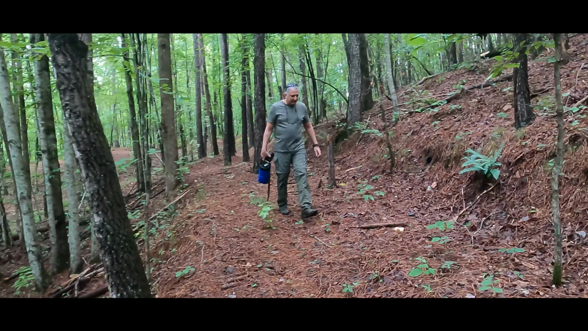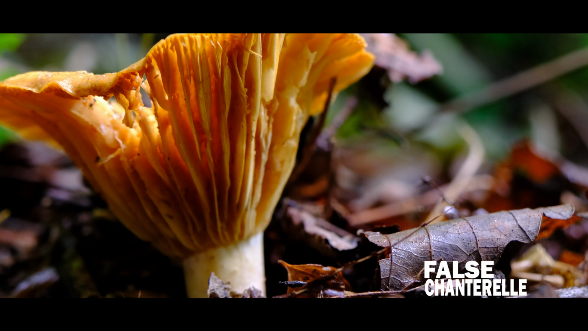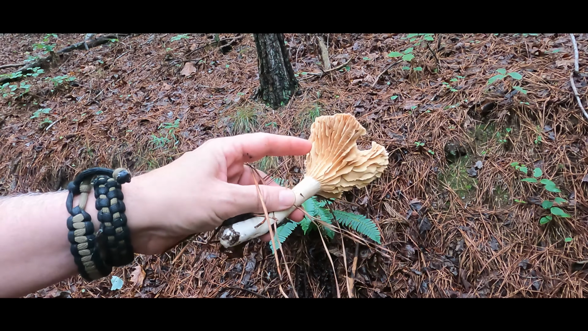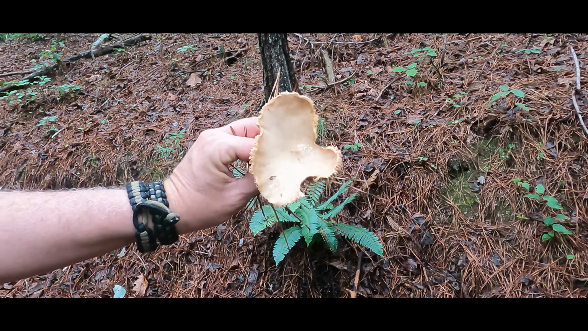A much paler color. That's true gills. I mean, this one's old too. It's been munched on by something, but the gills don't come down the stalk, but these are true gills, not false gills like on a chanterelle. And then how pale it is.